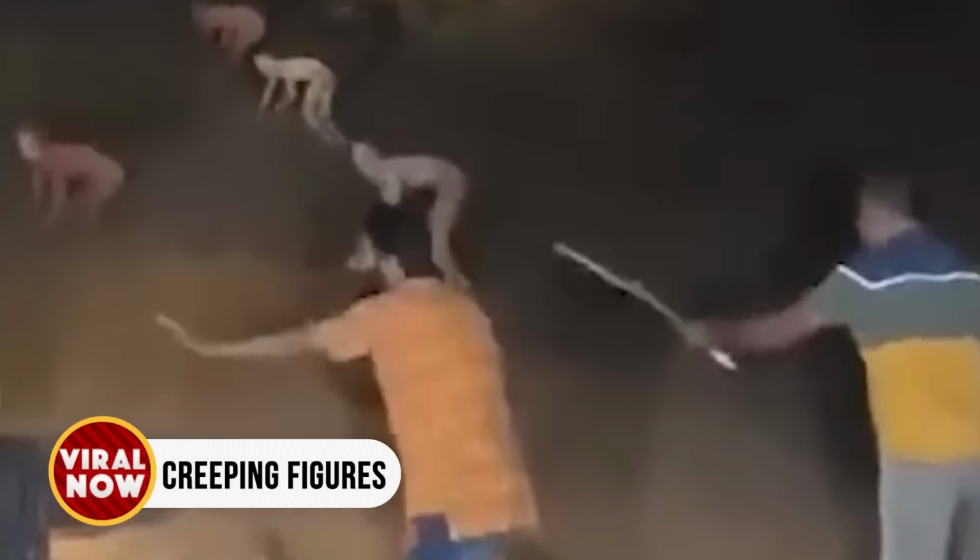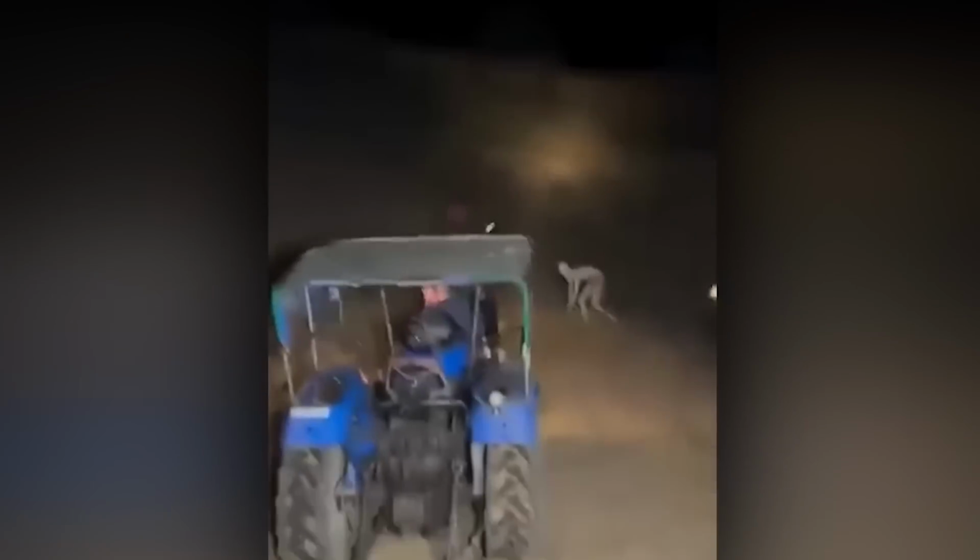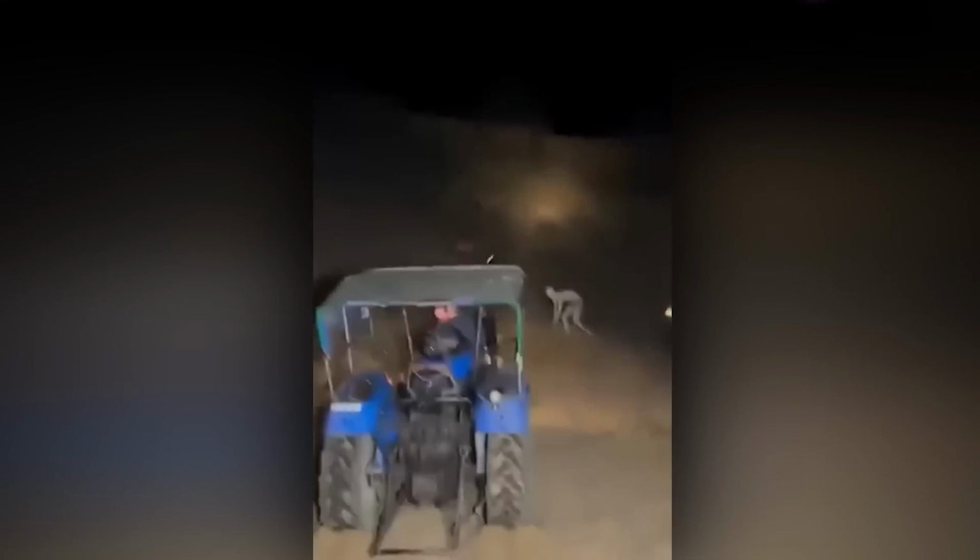Creeping figures. Recorded just outside a village in India, a few locals were disturbed by entities far beyond what their reasoning would allow. The area looks deserted, and these men were trying to keep their distance from whatever was in front of them. And there were a handful of these hunched over, pale, lifeless creatures. As you can see, the locals had protection in order to ward these creepy figures off, but that didn't do the trick. And since that wasn't working, the locals retreated in defeat.